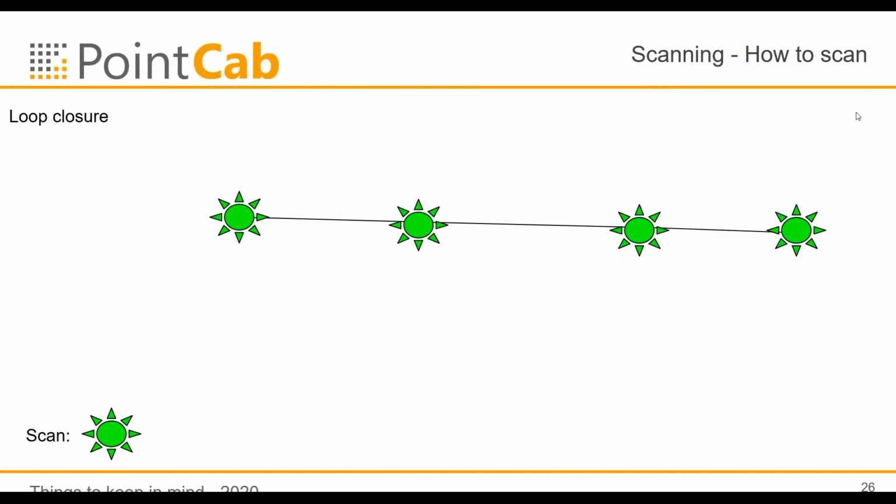Loop closures. For example, if you are scanning different floors in a building, make sure that you connect the inside and the outside. Then you are able to connect different floors by outside scans and not only going through the stairs. So in this case, you see if we now have a complete loop, the complete error distribution can be done above all scans equally and not only is laying on some scans in one row.